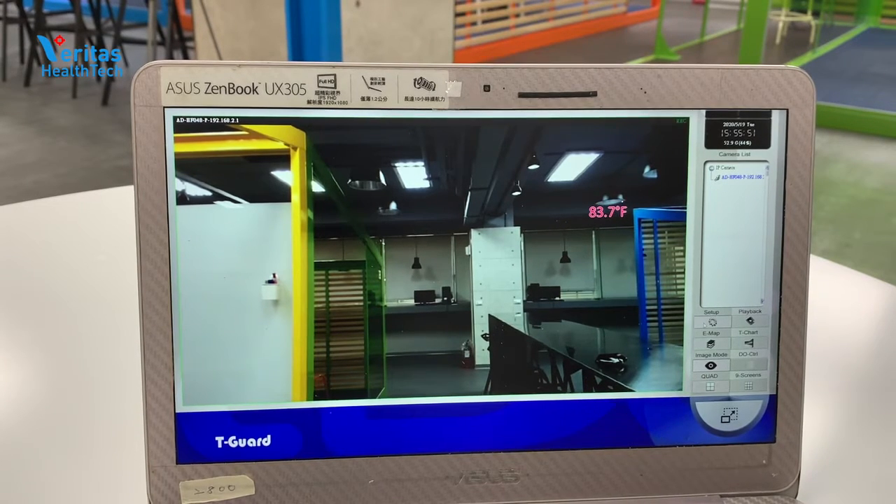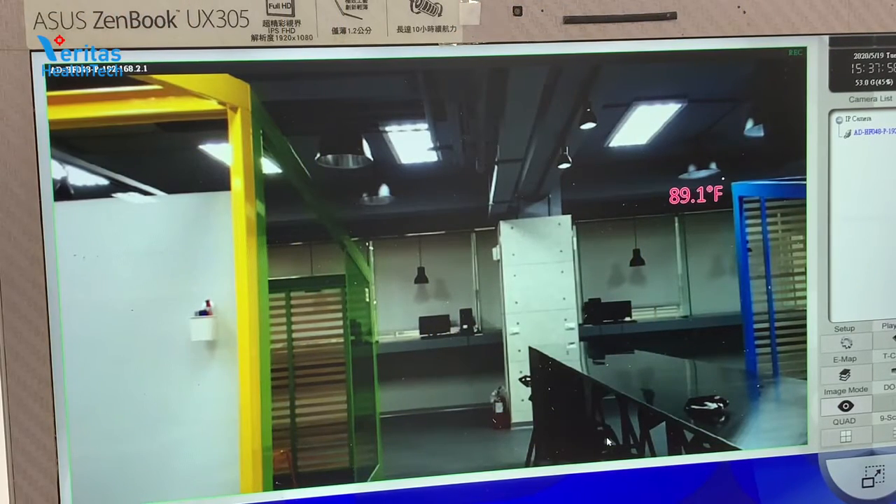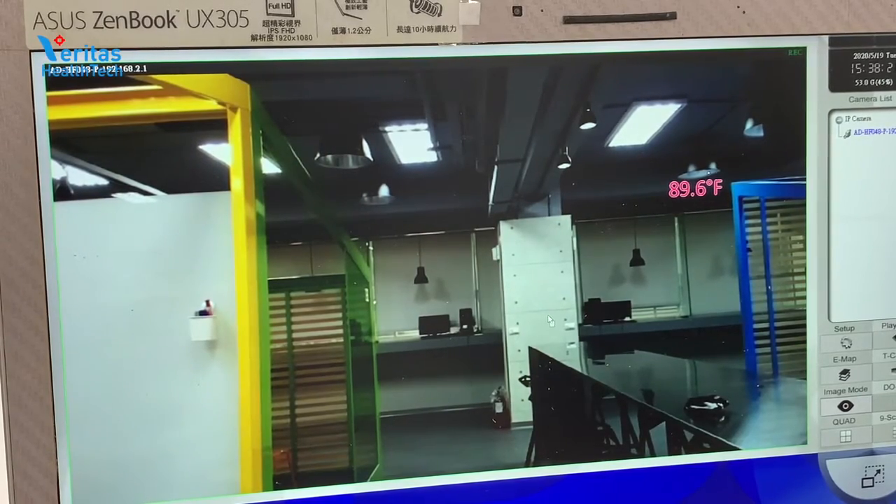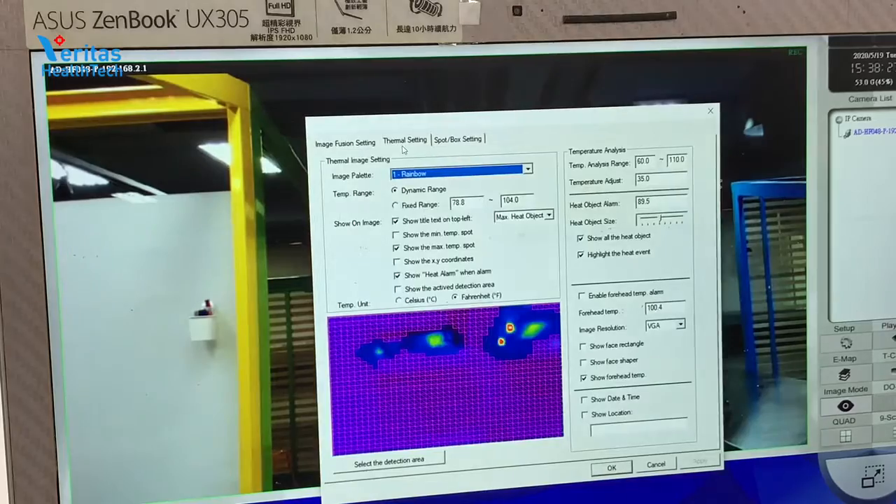Next, we're going to show 3 features of the T-Guard software as well as the camera that you could use. We're going to give you an example of when the alarm does get set off. All of these temperatures are able to be preset. In this example, we set the temperature low so that it will set the alarm. As one of my teammates walks through, you'll notice that it identifies that he is over the preset limit that we set, and it alerts the system, as well as sounding the alarm to tell you that there was someone with a fever over a certain preset range.